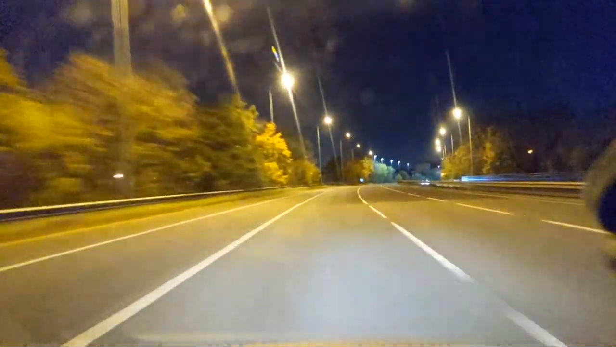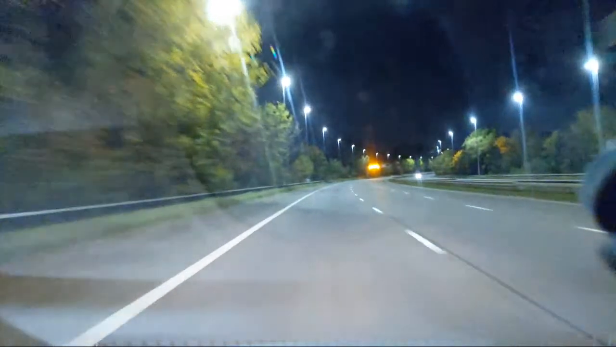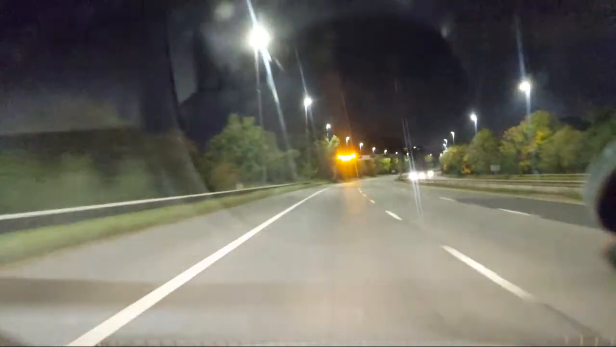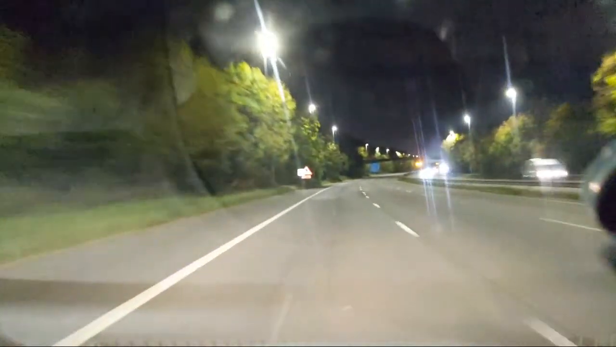You can actually see some of the colours of the trees as well. And they've gone autumnal. What would it mean, autumn and all that? Got a group of cars catching me up slowly.